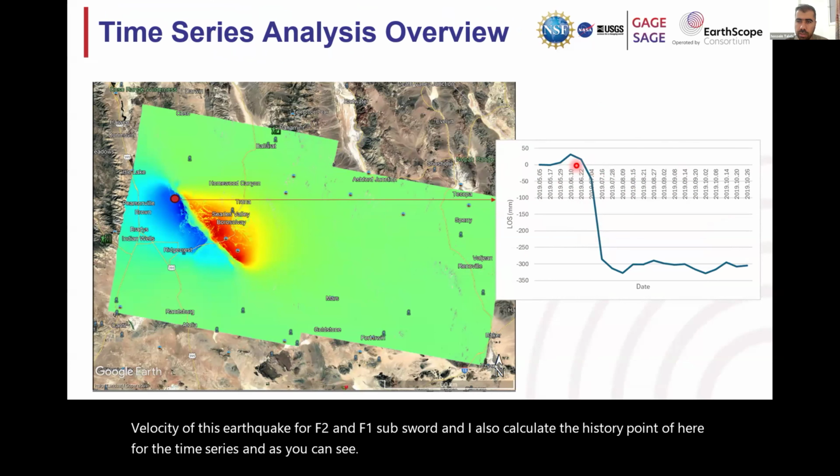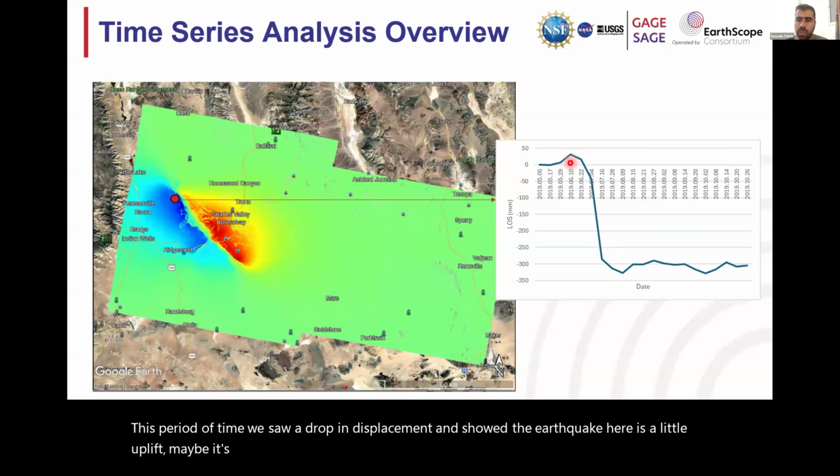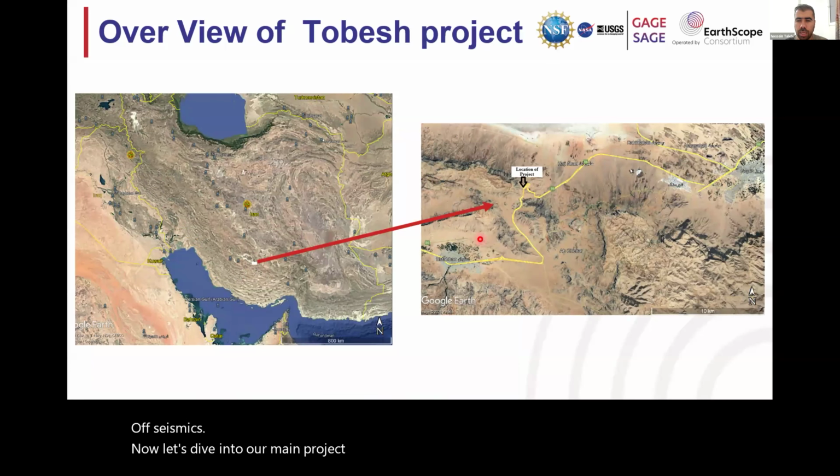in this period of time we saw a drop in displacement and showed the earthquake. Here is a little uplift. Maybe it's noise, but maybe it's the period of seismic activity. Now let's dive into our main project, which is related to the landslide located in Iran